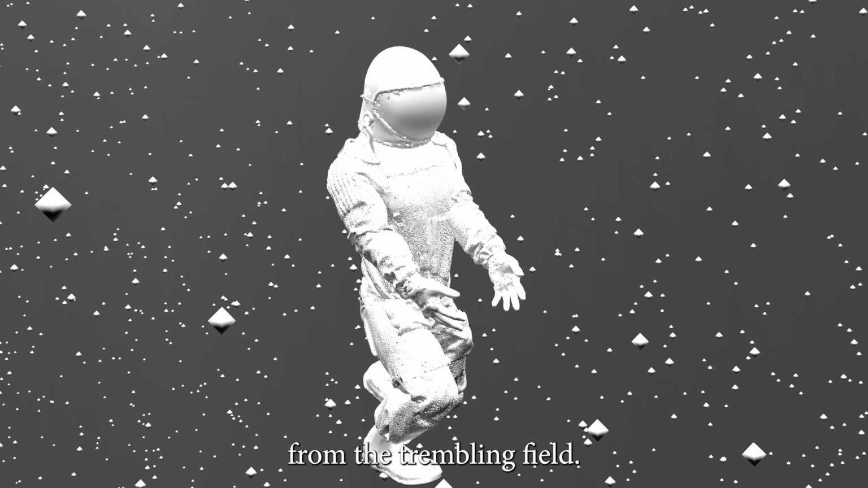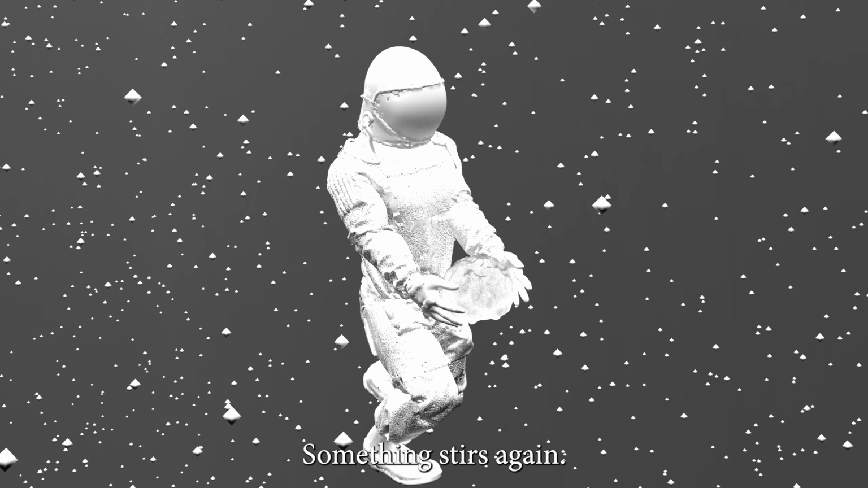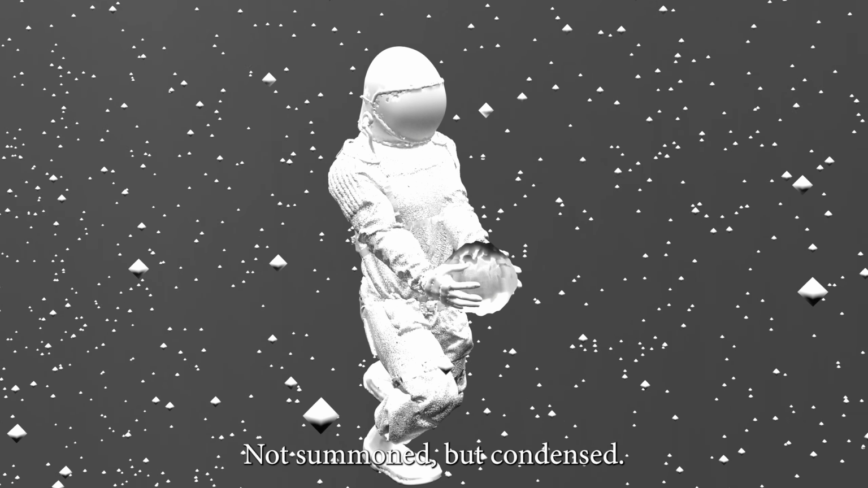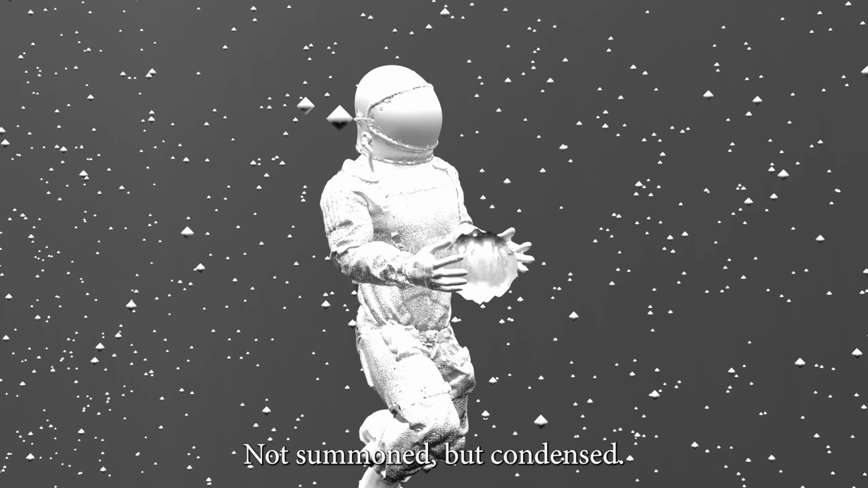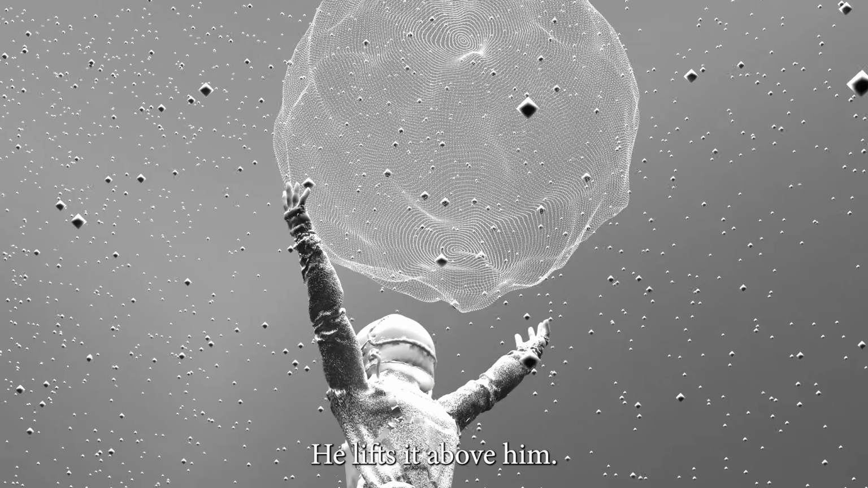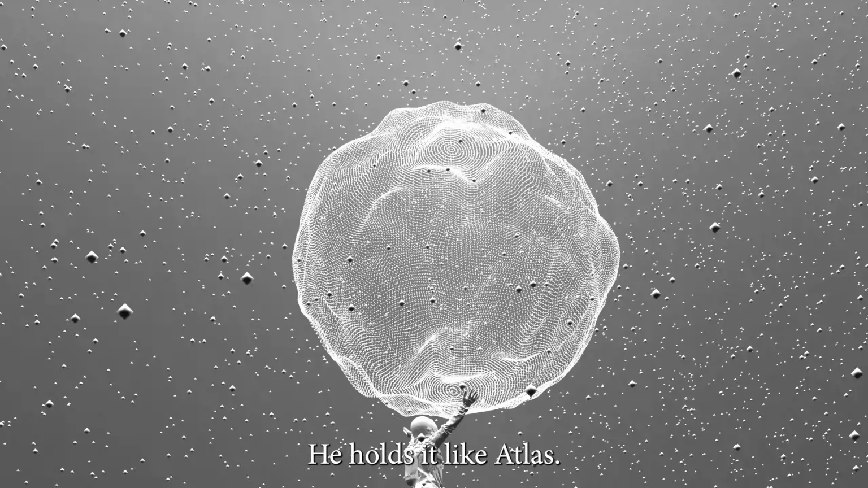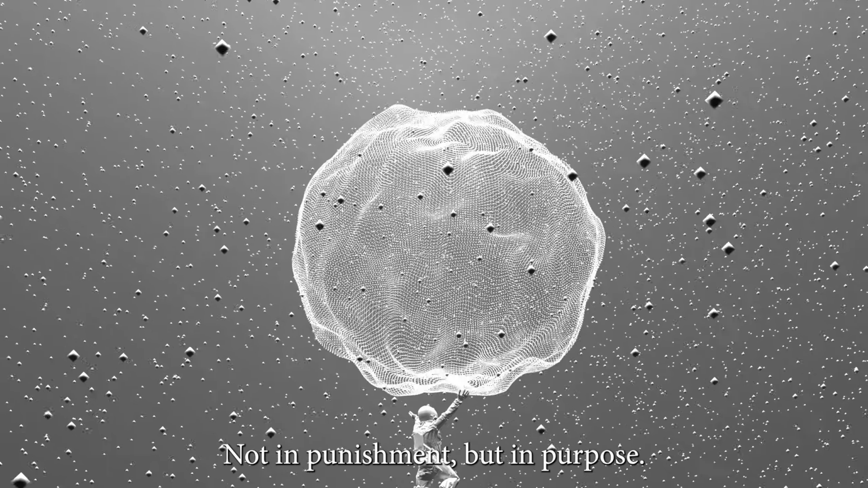He kneels. From the trembling field, something stirs again. A sphere, dense, luminous, not summoned, but condensed. It pulses. He lifts it, above him. A gesture of burden, of becoming. He holds it like Atlas, not in punishment, but in purpose.